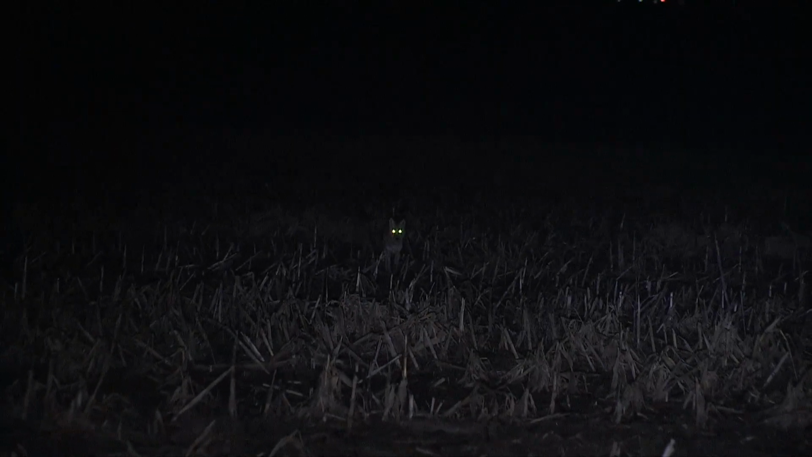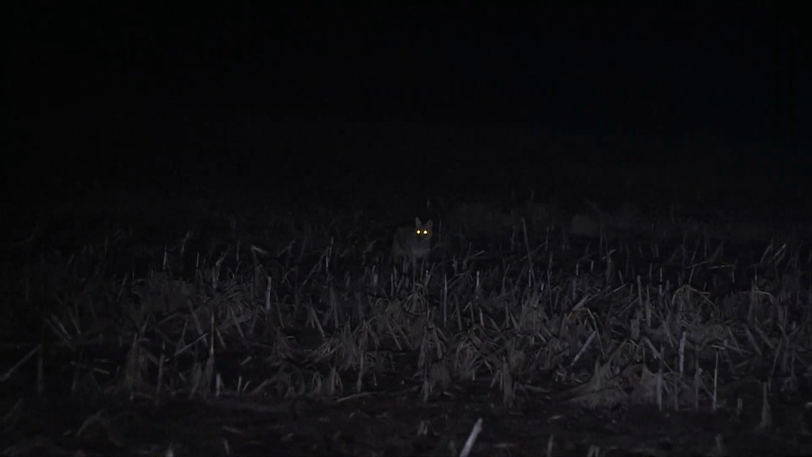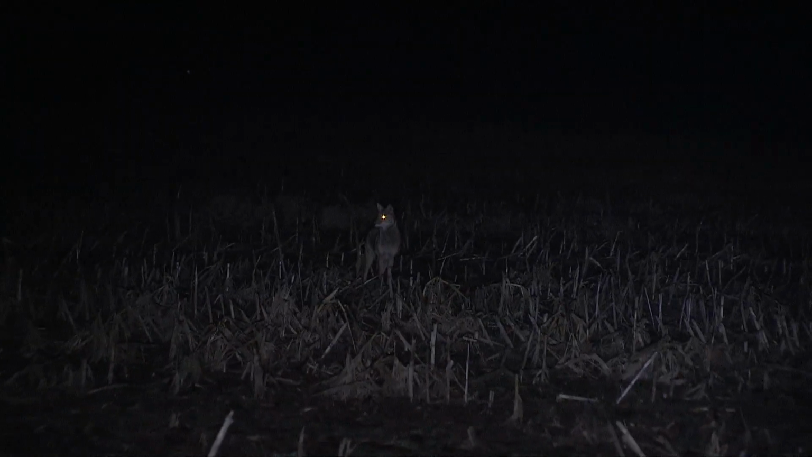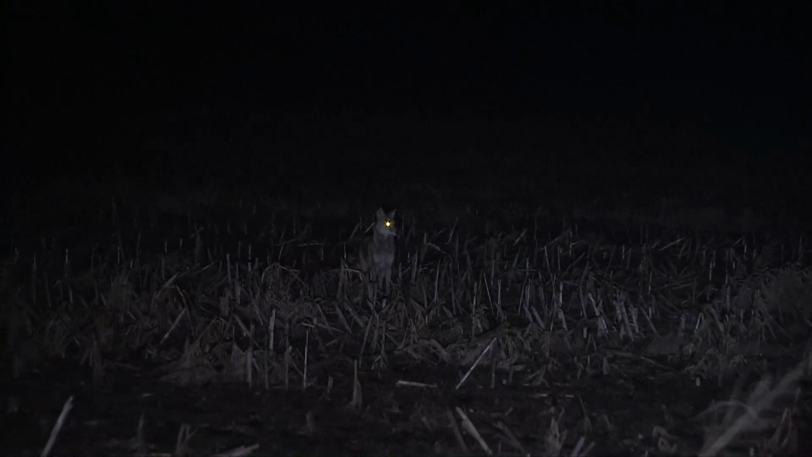In case you guys were wondering, no, this isn't the same coyote, but it is the exact same field. Believe it or not, only 2 nights later we catch yet another coyote in almost the exact same spot as the other one. They say lightning never strikes twice in the same spot. Well, it's about to here.